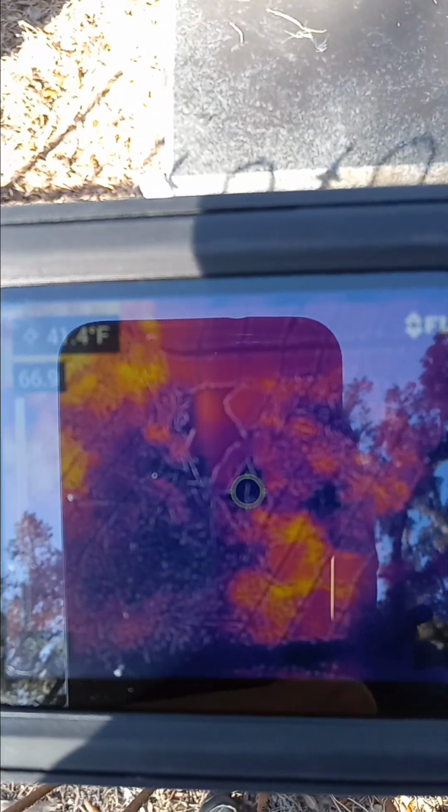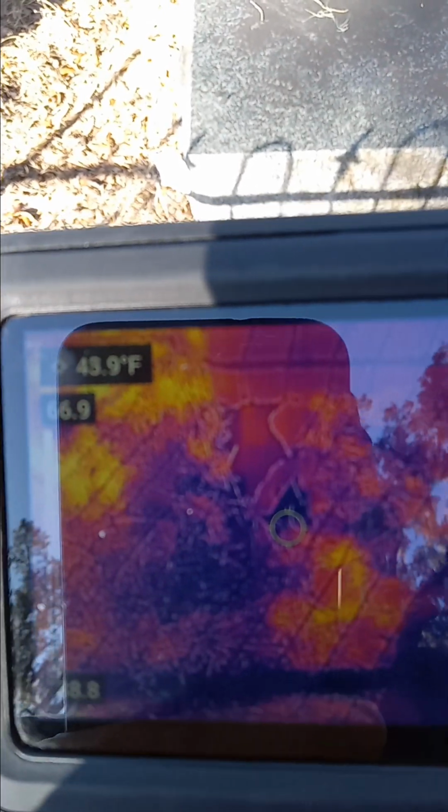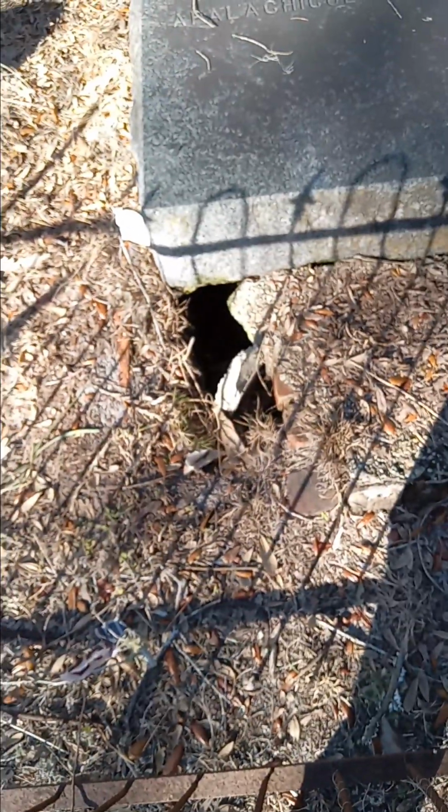Then again, with the cold weather, I guess batteries are taxed by the cold, and being in Florida, most batteries here aren't used to the cold weather, so it may not be paranormal at all. Anyway, I hope everyone at home will enjoy this paranormal short session, but this looks like a dead end here. So I'm going to go ahead and walk around and show you what I can see. I'm going to try to stay in the shade because you'll be able to see better photos that way.